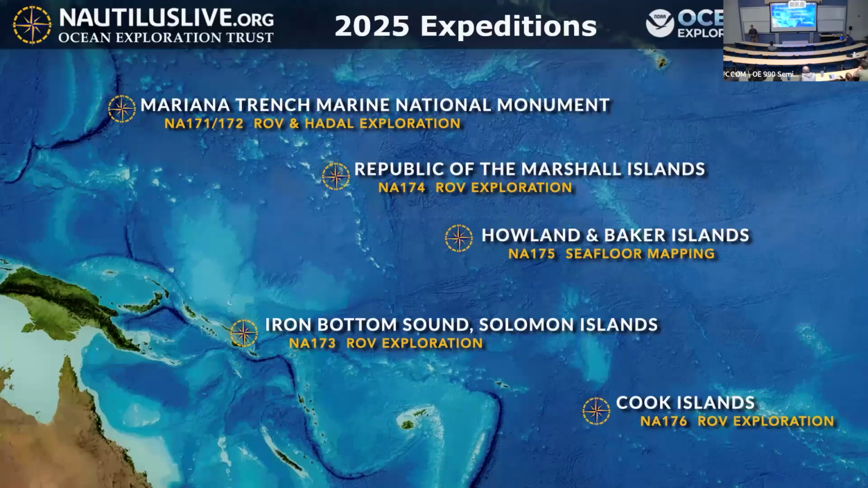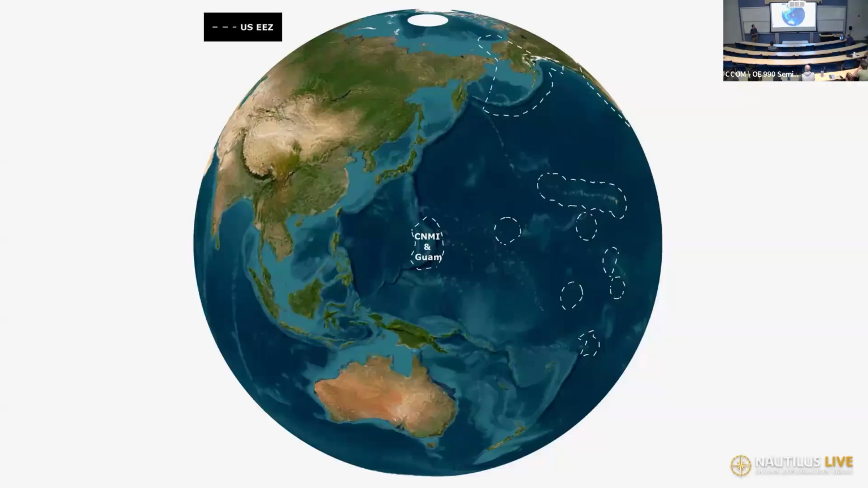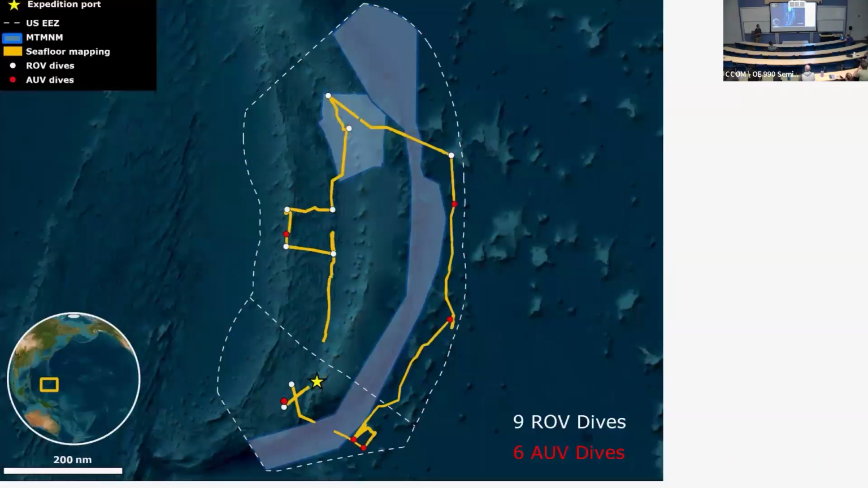Now I want to move into just a few highlights of stuff we did this year and actually the past couple of years in the Pacific. It's hard to pick a couple, but I just wanted to highlight a few things. In 2025, we started off our work in the Mariana Trench Marine National Monument. We had 2 expeditions there. This is where it's located, over by the deepest part of the ocean.